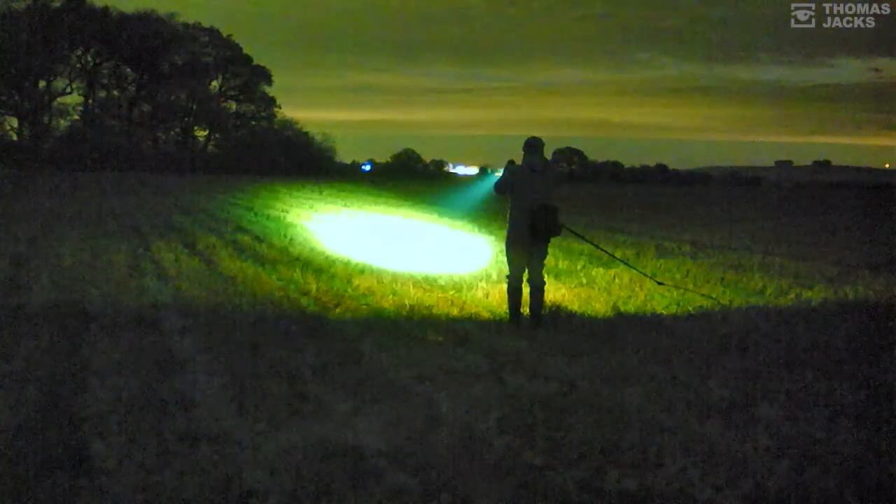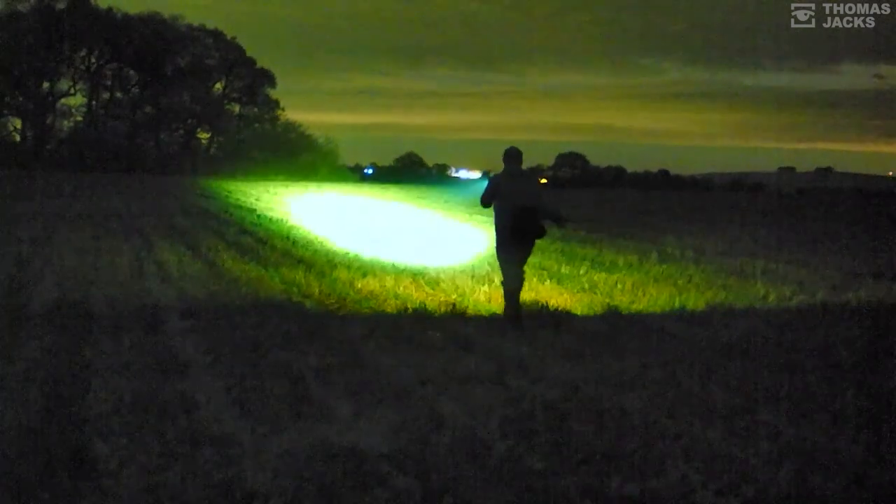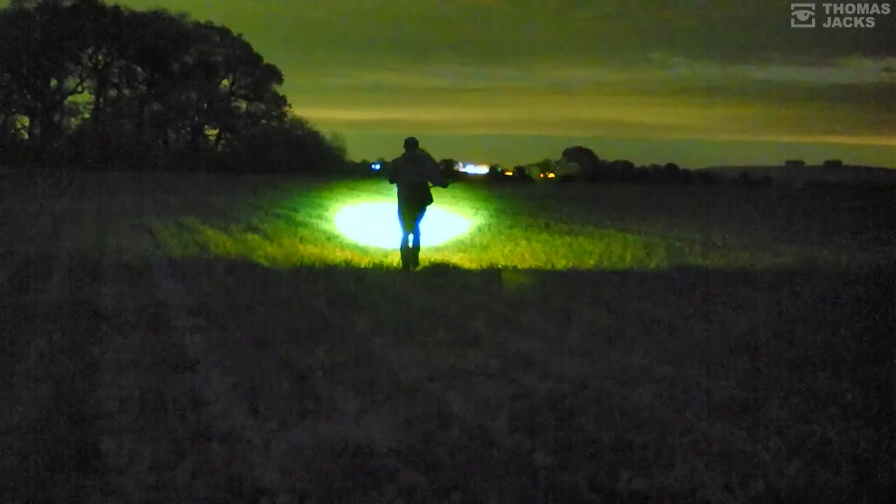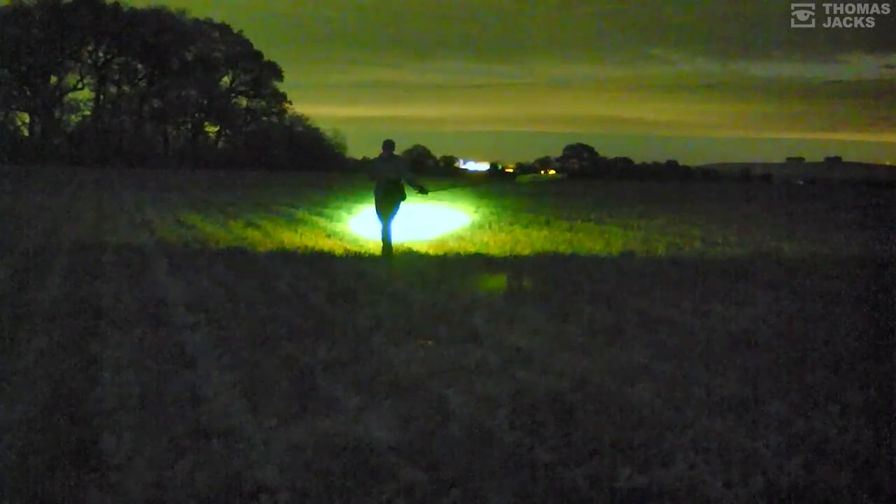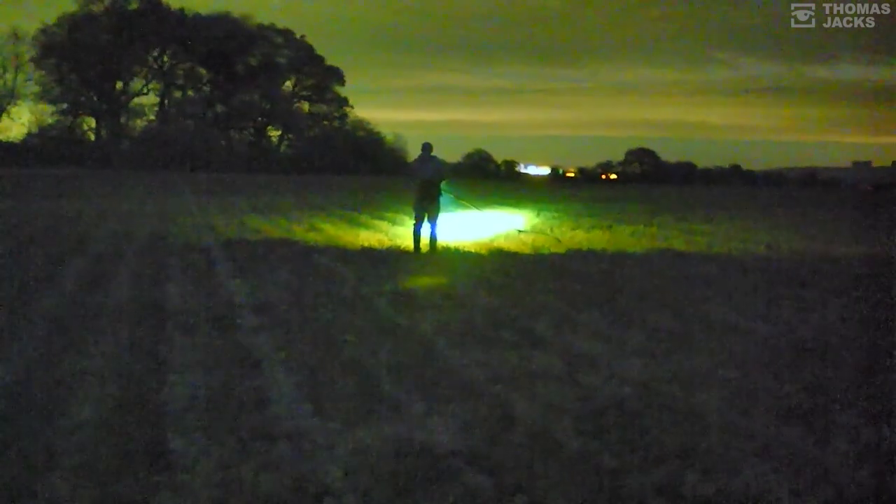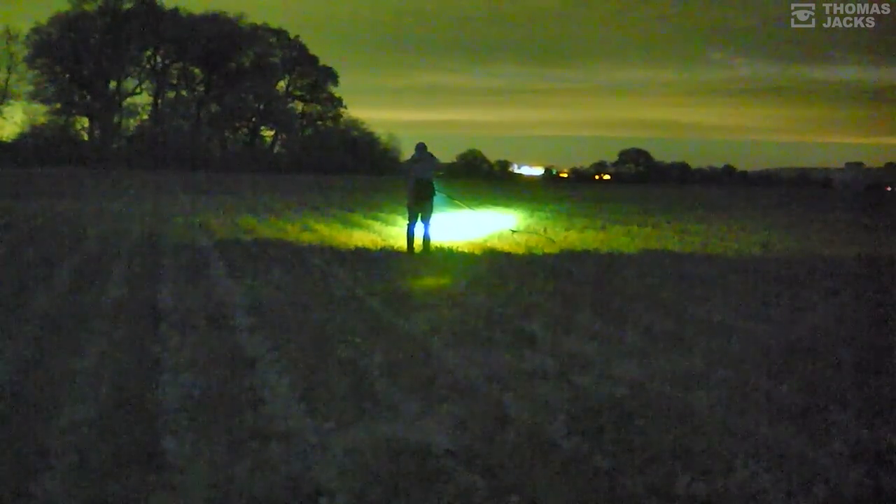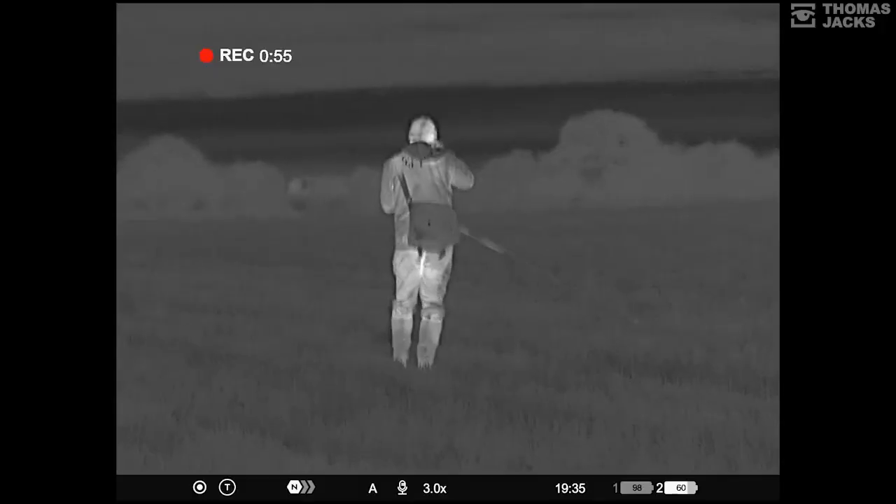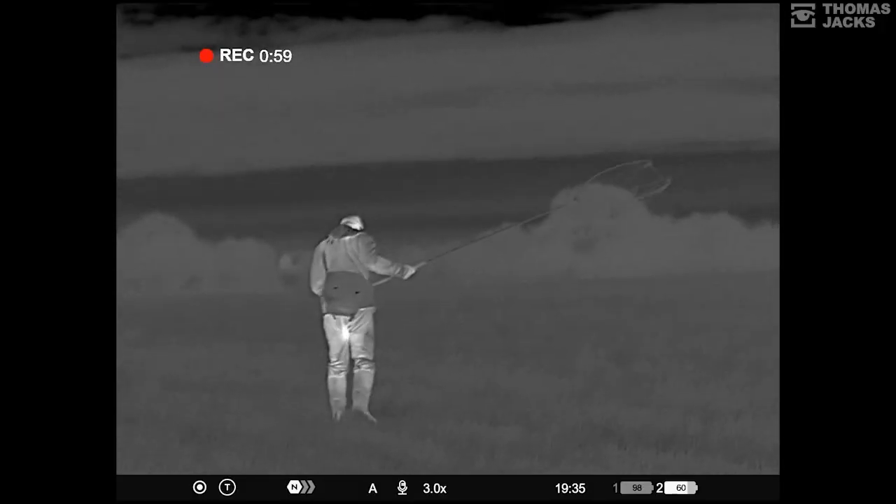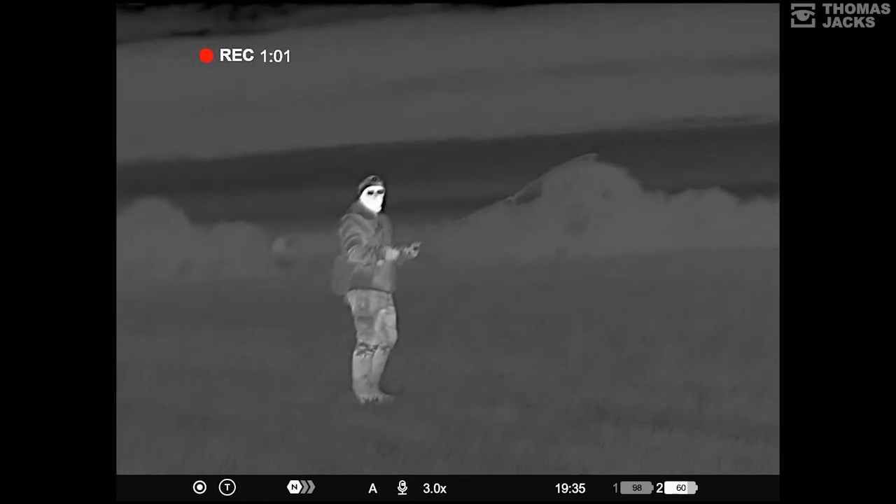But thanks to thermal spotters, the efficiency and success rate of dazzling has taken a giant leap forward. Yeah, it was. It's gone down a hole. Oh, no, it hasn't. With a number of licensed BTO bird ringers like Matt Pryor, who now rely on Pulsar thermal spotters to help them find birds of interest and decide what does and what doesn't need catching. Yeah, there's a mouse down a hole.